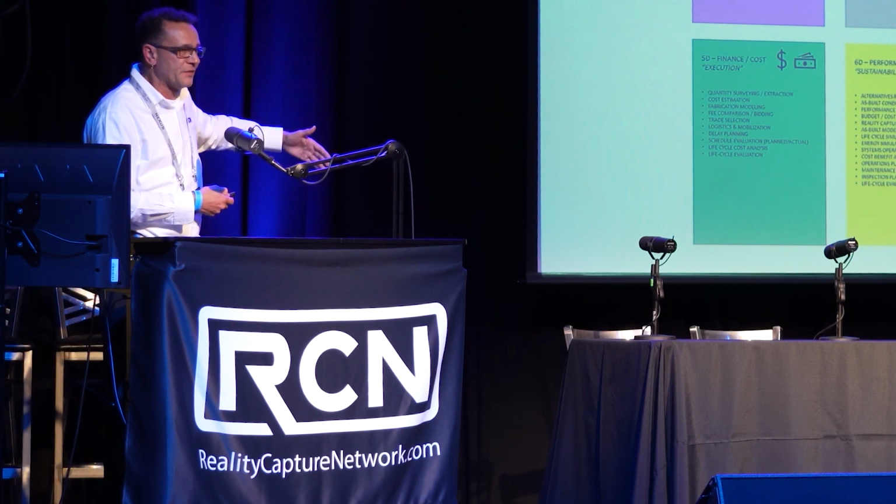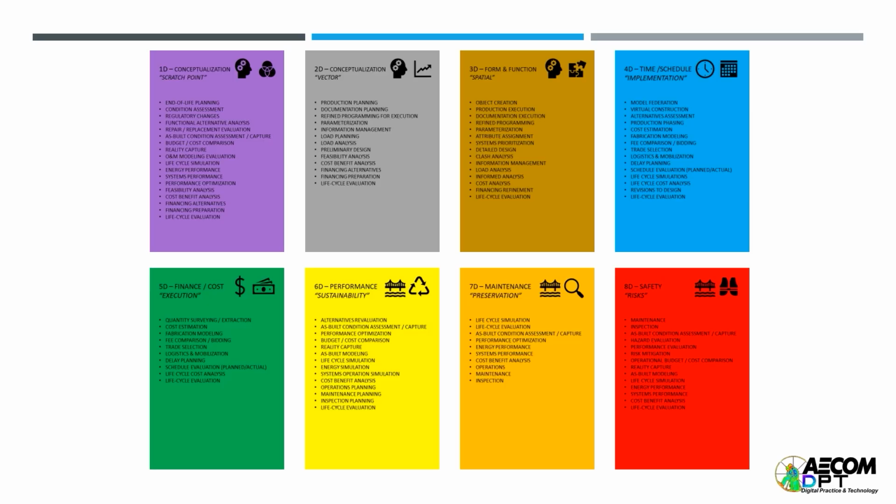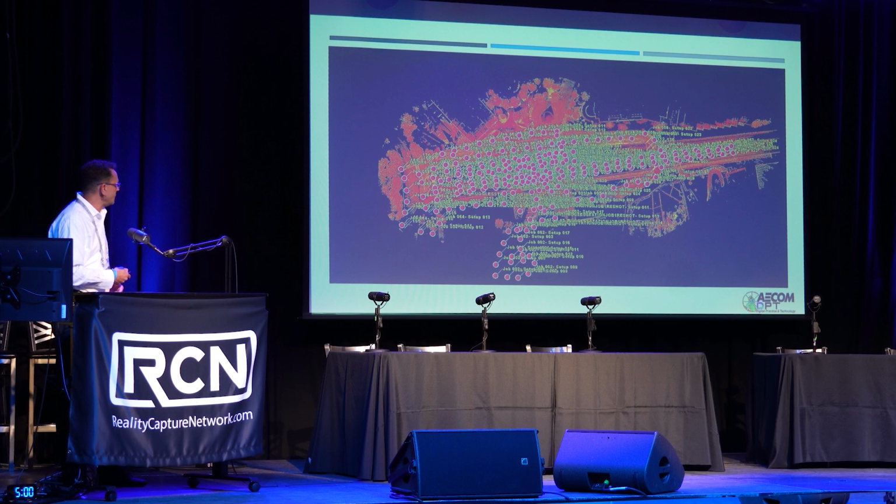But we go through this life cycle, and there's a slide I'm going to show at the end, the concept of a Mobius strip. But these 8 steps, from vectorization, spatial, which is the 3-dimensional aspects, the implementation of time and schedule, the execution, the actual cost, right? The performance, the sustainability of what we do, and then the preservation of what we do, why we're out in the field actually capturing this, and then how we model that information and data goes into mitigating or managing risk.